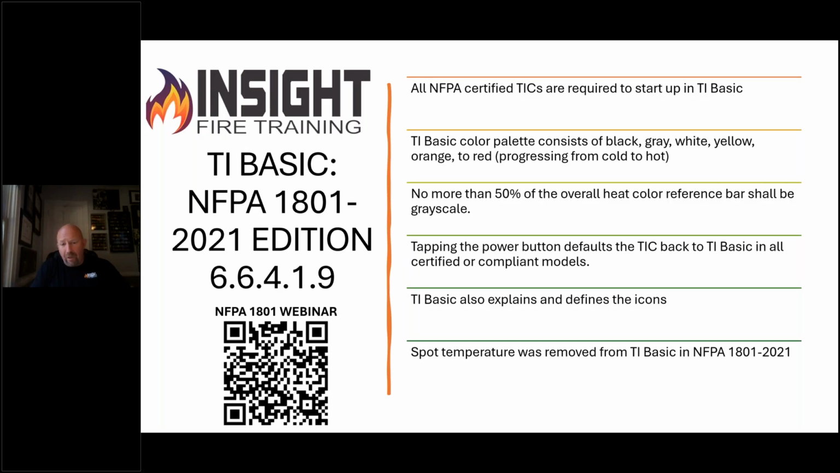Well, SEAT kicks in at 302 degrees. You look at a FLIR, it kicks in at 302 degrees. Look at a Bullard, it kicks in color at 500 degrees, so they're still within the range. There are some other ones that are outside of that range. You figure that out on your own.